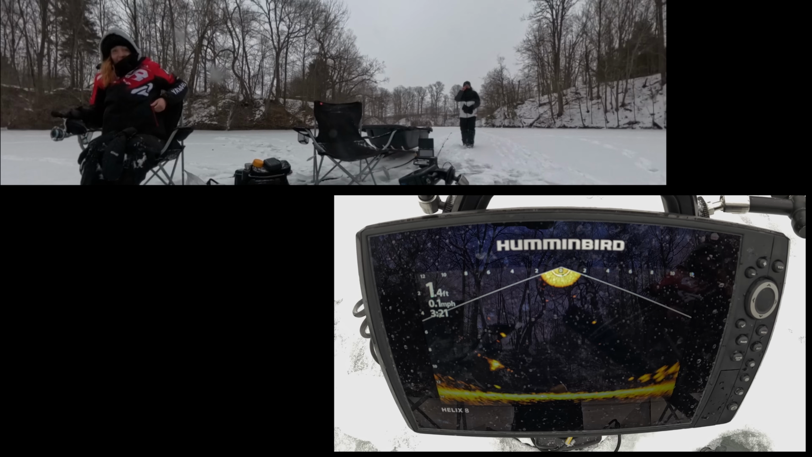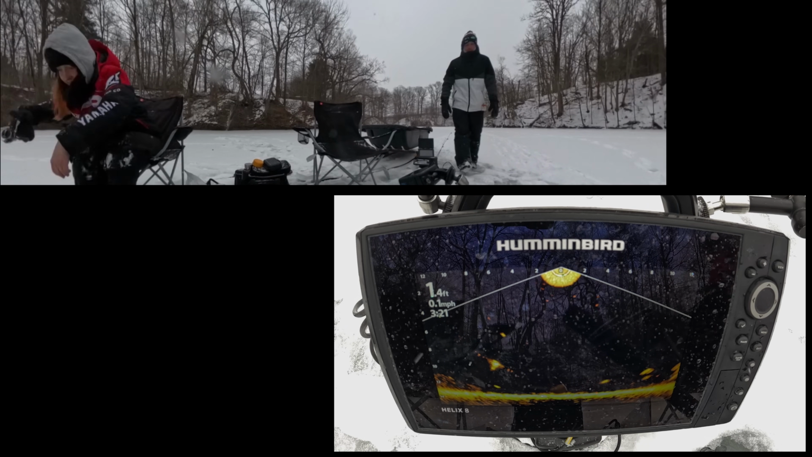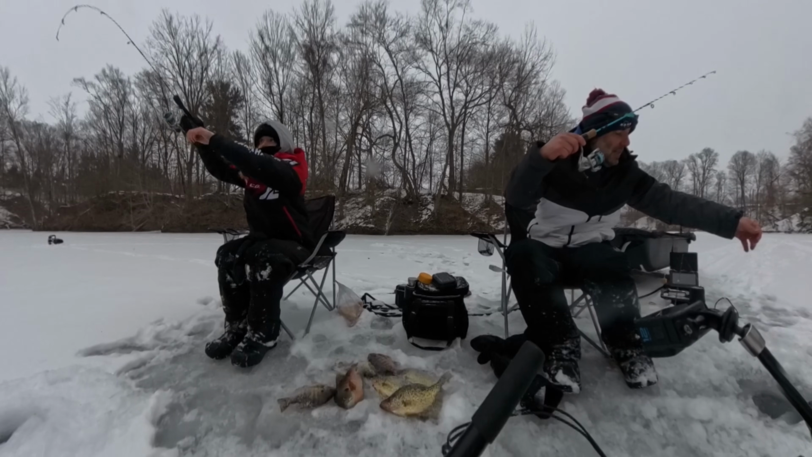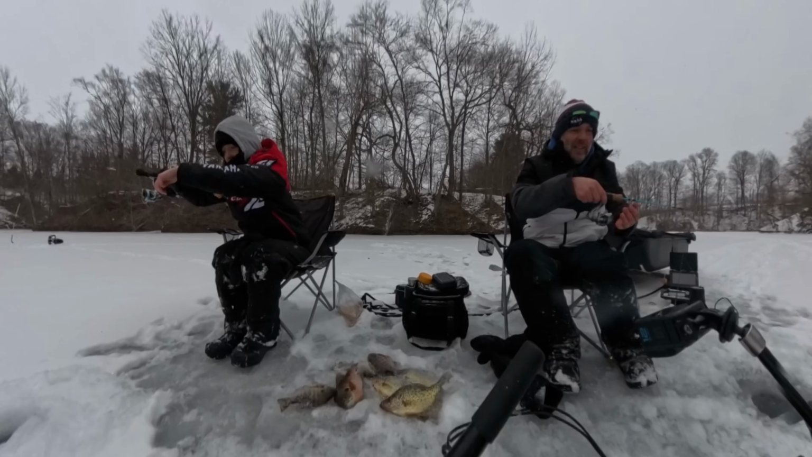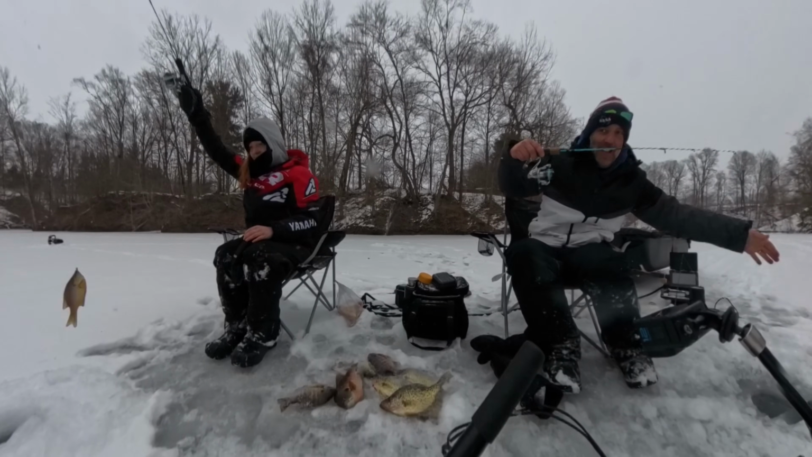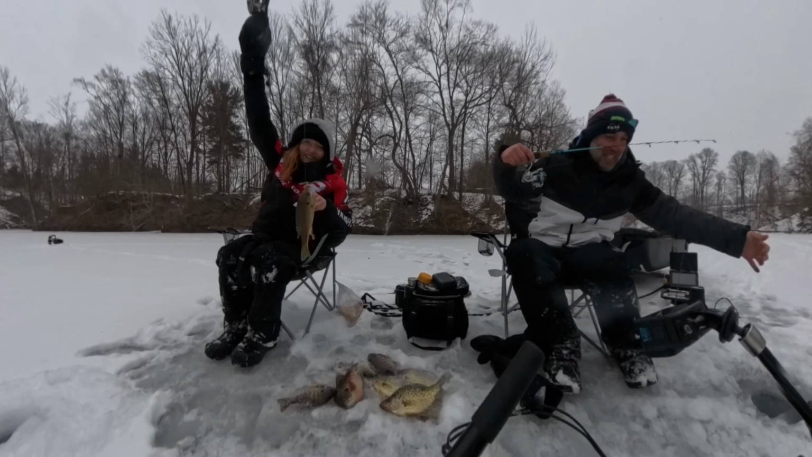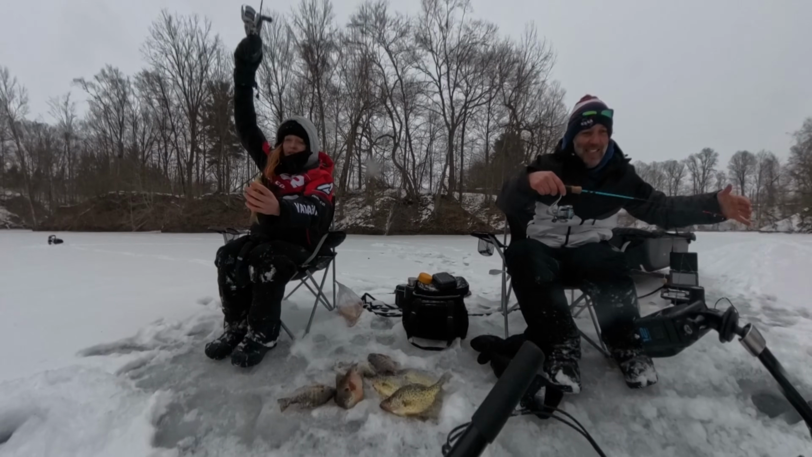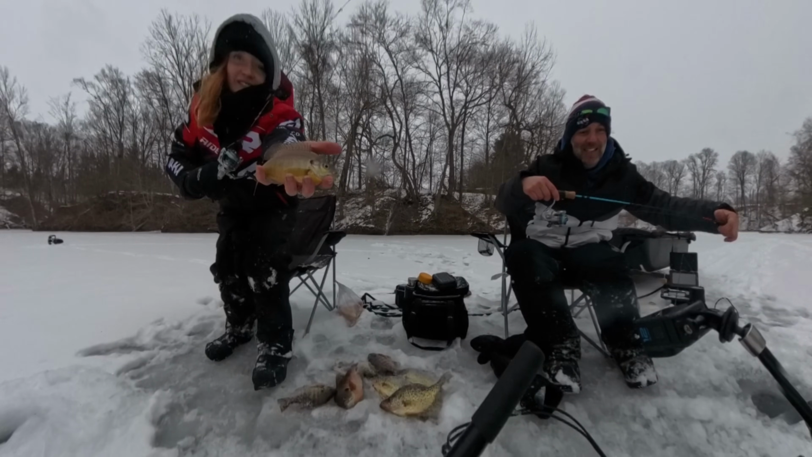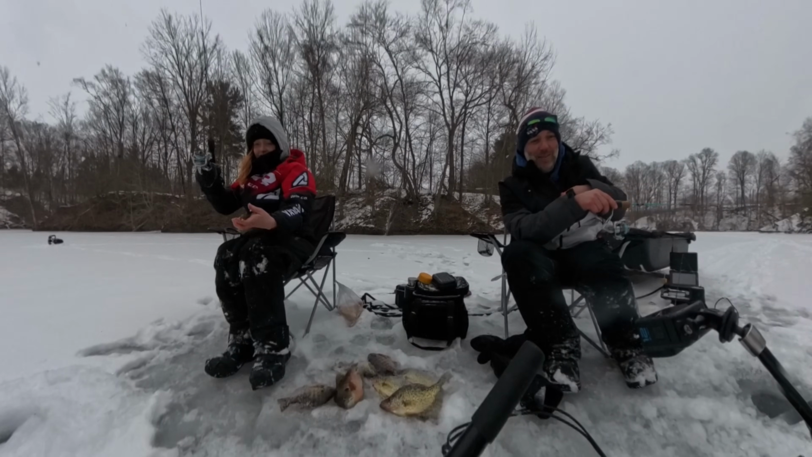Oh, Dad, they're coming in. Did it work? They're coming. There we go. You got him? Felt him. There we go. Let's go. It's a little guy. I wouldn't say tiny, but he's little. He's not a keeper. I corralled them over to you.